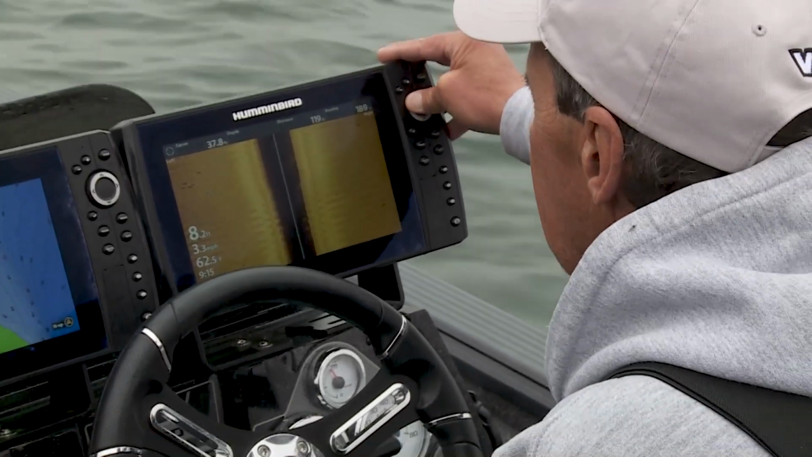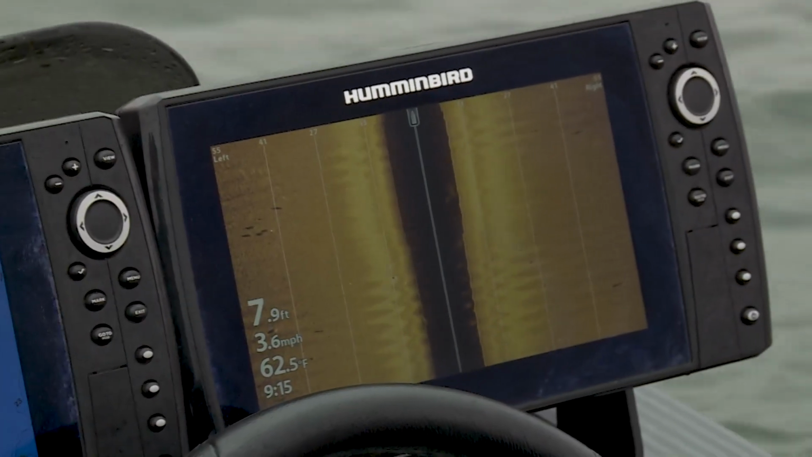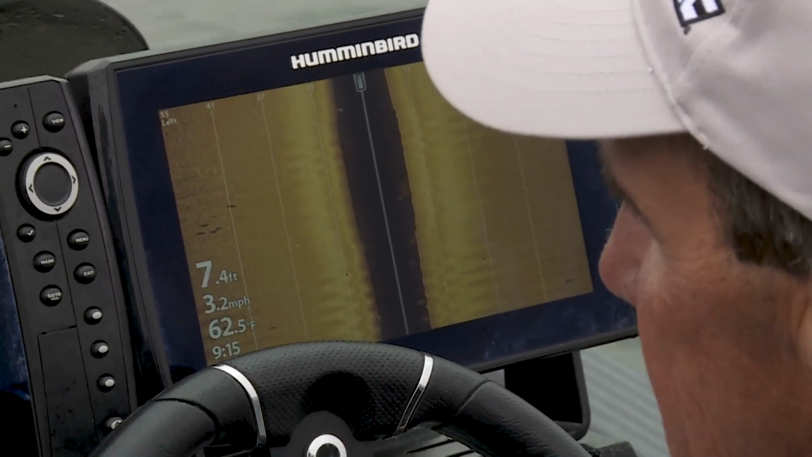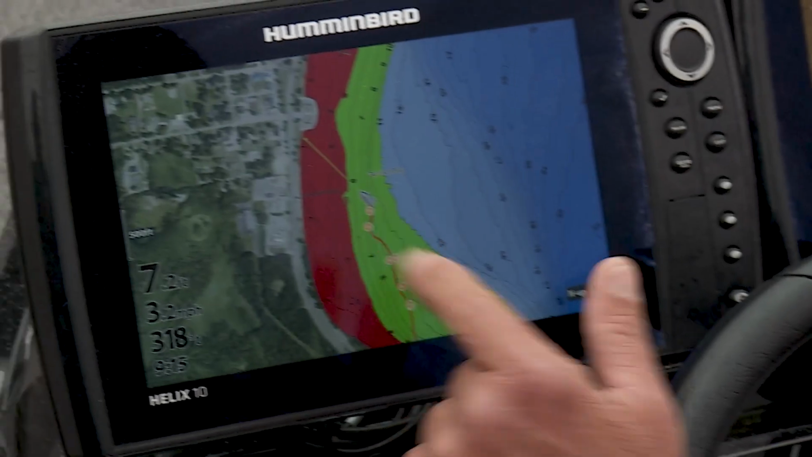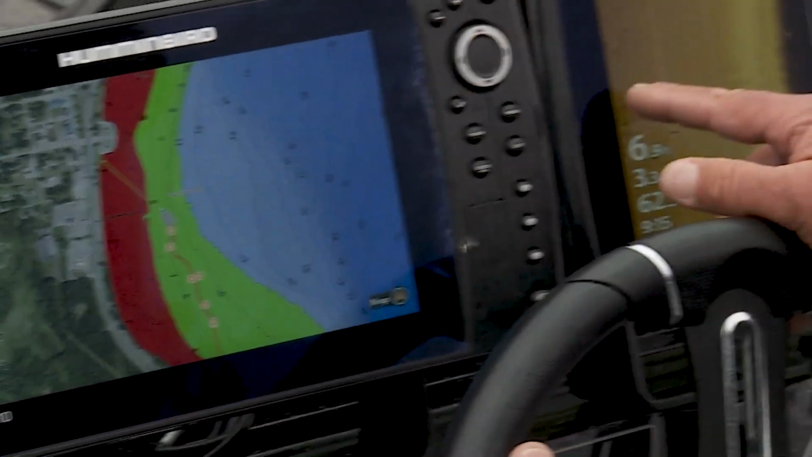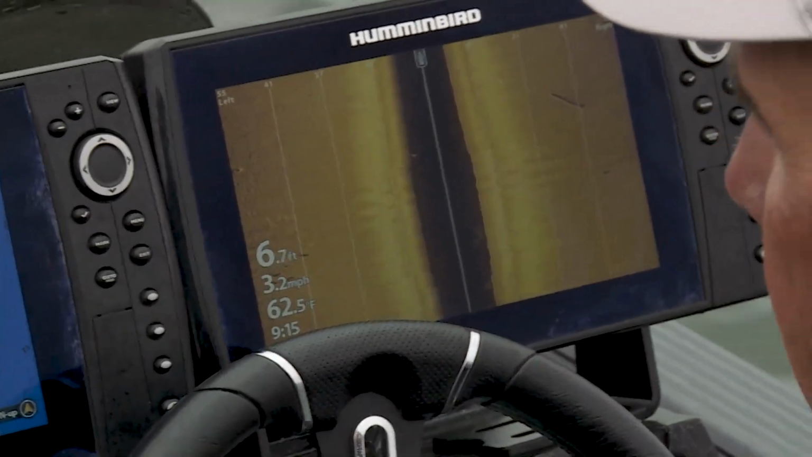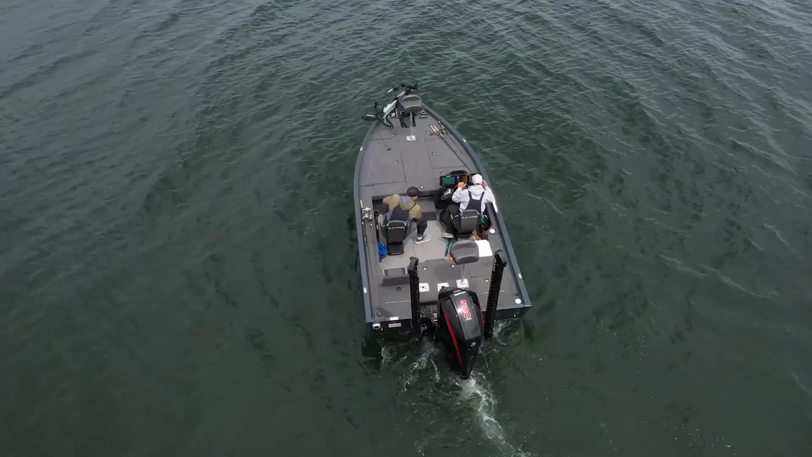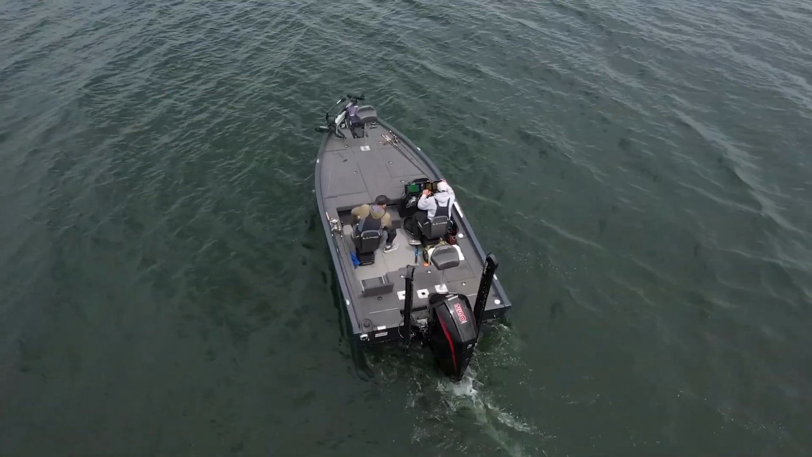How many of them are really there? You could just drive across these flats and really identify. You can see all the coordinates that we just made, one little run through here and just start IDing. I'm looking off 55 feet on both sides of the boat, and we're moving along on the shallow flat and just marking fish.